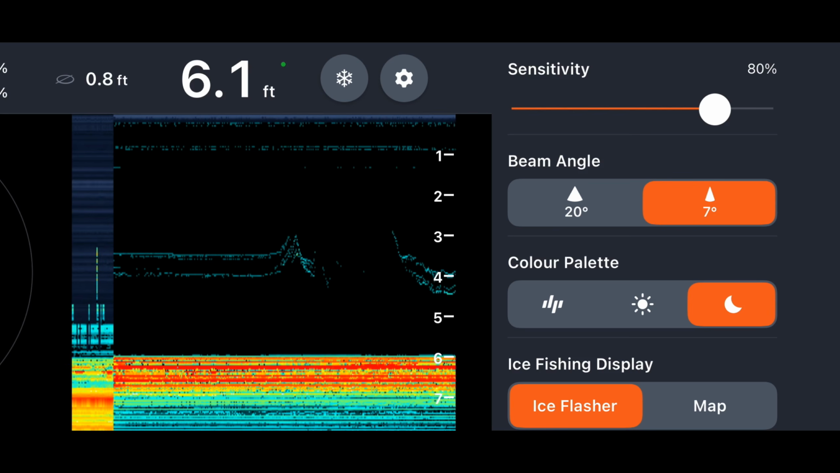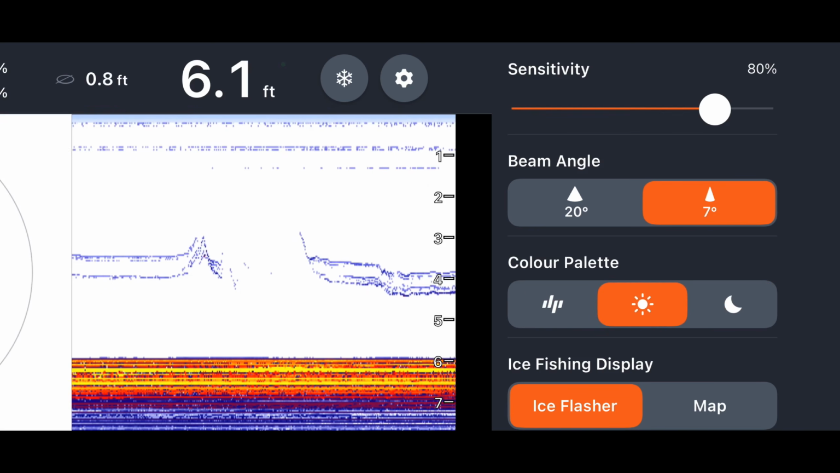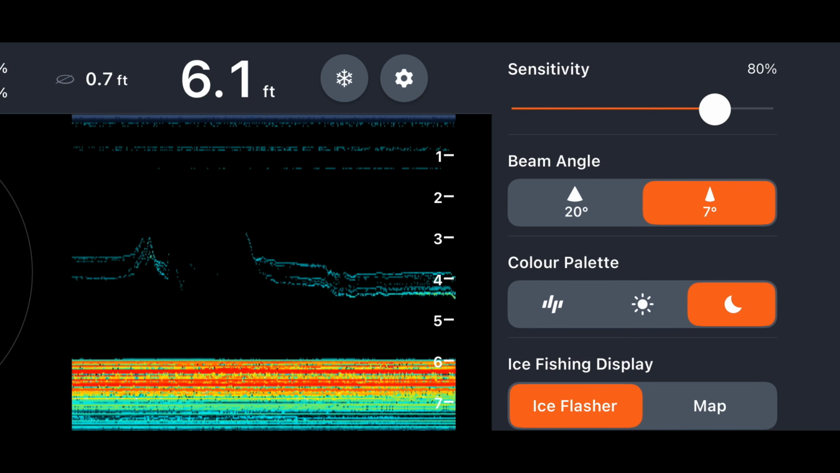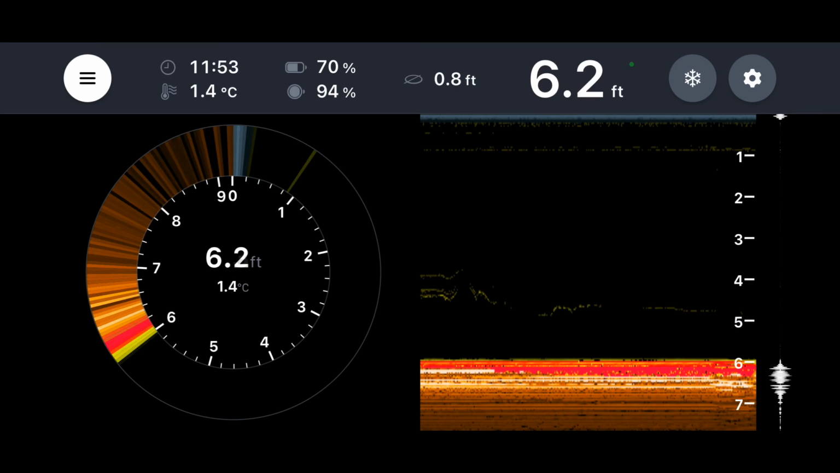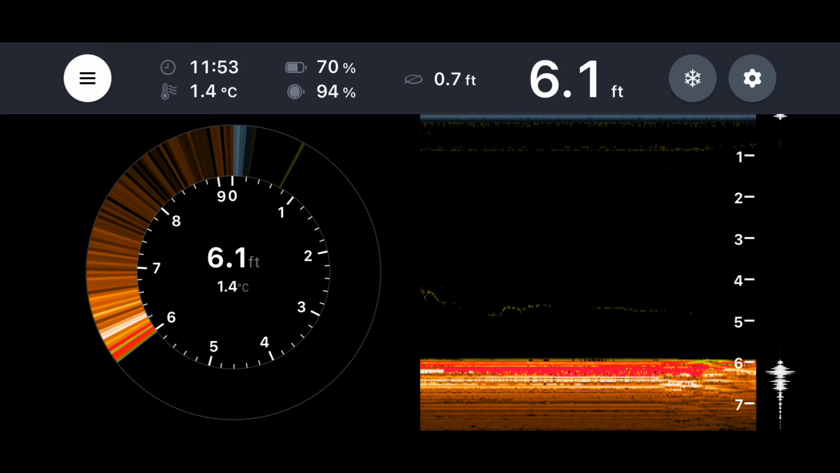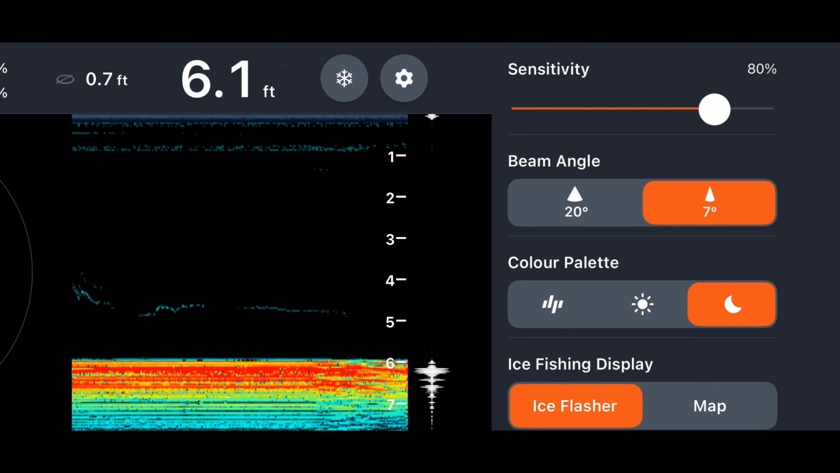You can also change your color palette. So you can use daytime palette, nighttime palette. I prefer the dark, personally. I think it burns less battery too, probably on your phone. You can pick your fishing mode, so whether you're on the bank, whether you're in a boat ice fishing, or in a bait boat. Gives you all your information on the top panel, your battery life of your phone, the battery life of your device, your deeper, the temperature of the water, the time. Everything you need is right there.